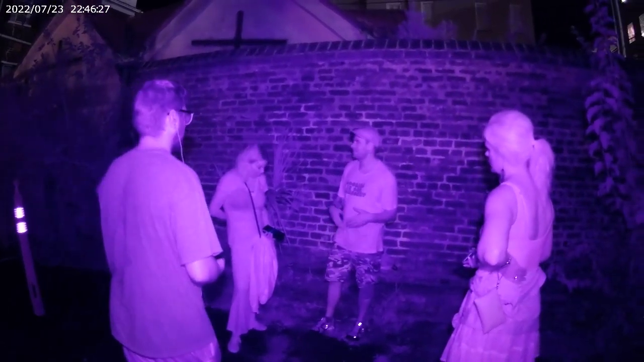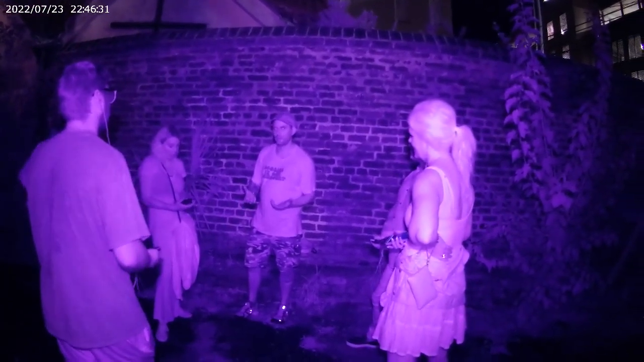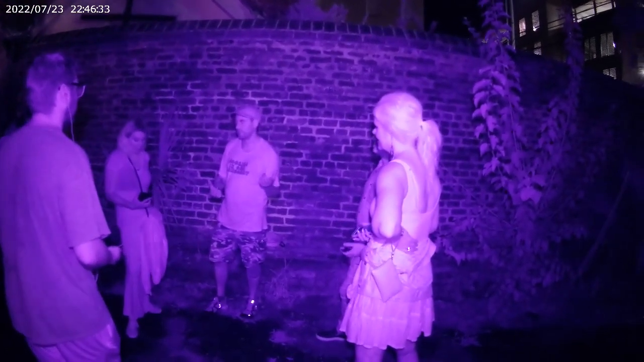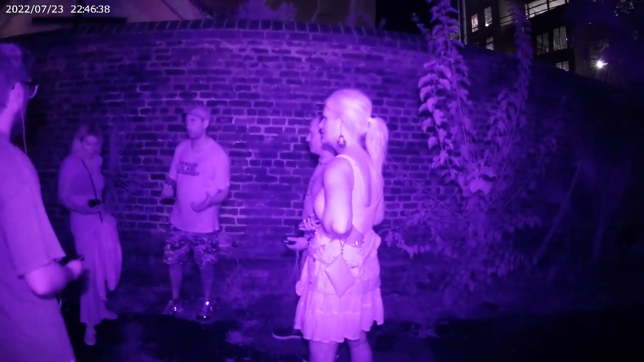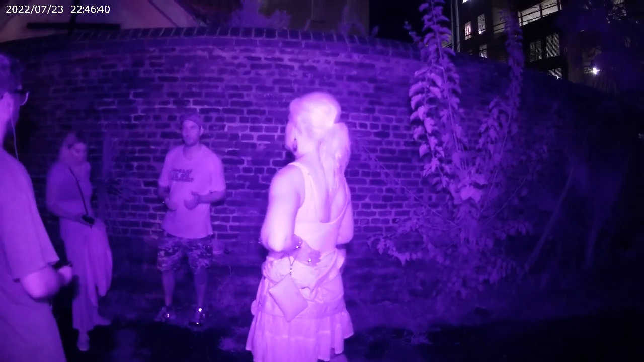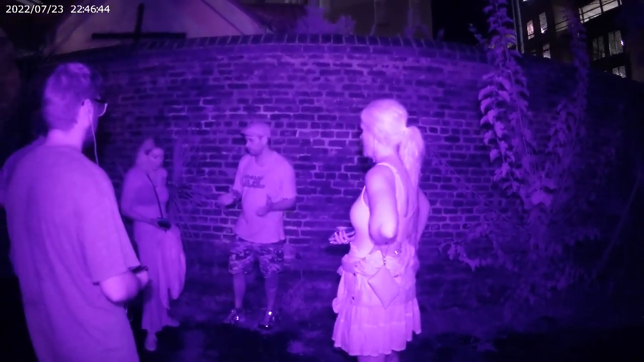So again, the laser lights are part of that as well. And then there's an old school spirit box that I'm sure you guys have seen on the TV shows, the SB7. But it is very hard and difficult to hear because it's open air and it's not as loud as that one. So it's almost like you got to put it to your ear. Like it's really difficult to hear. And I tried different types of